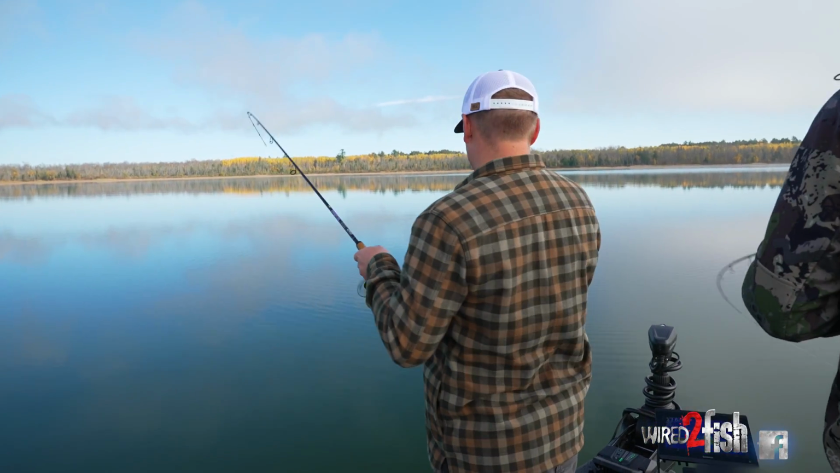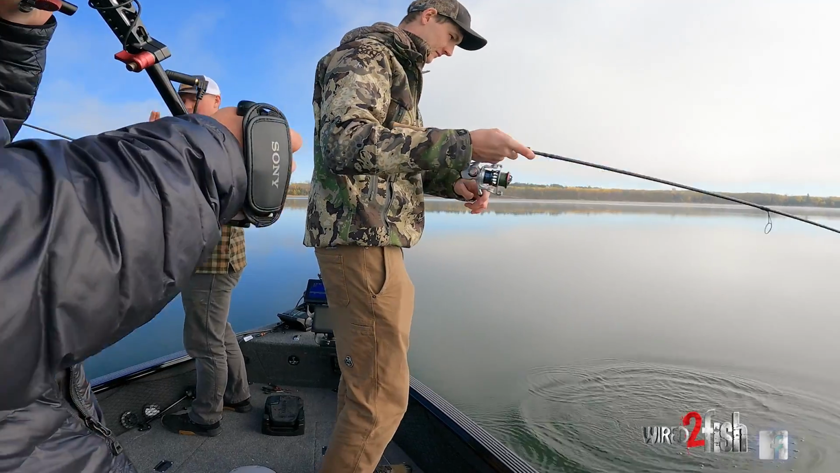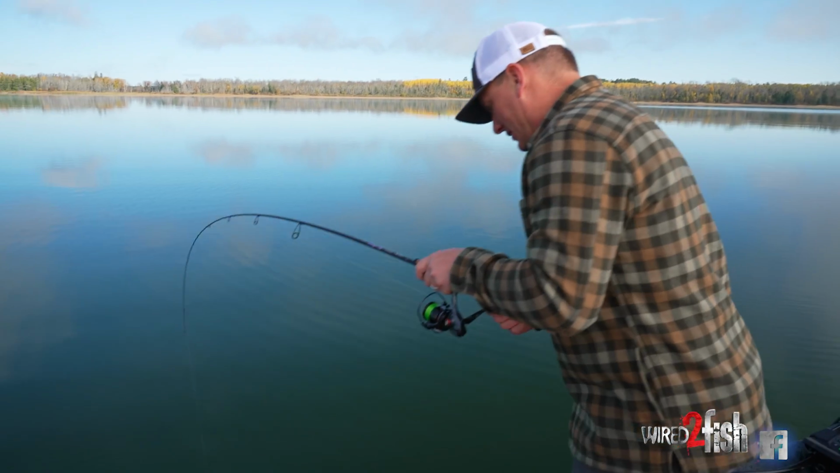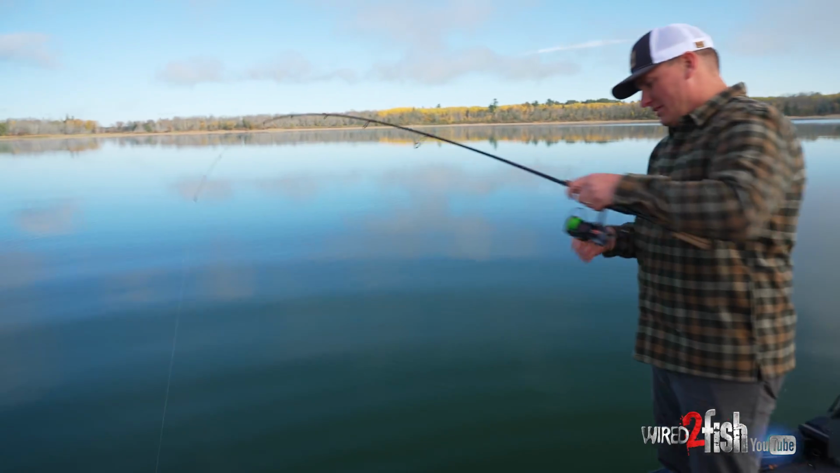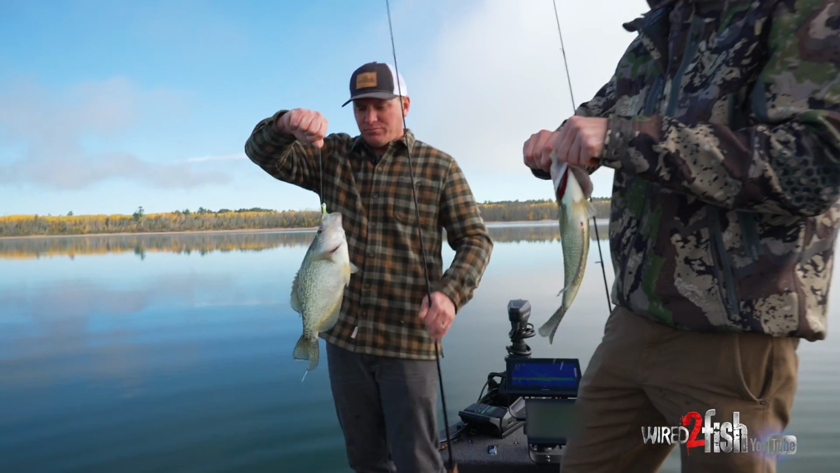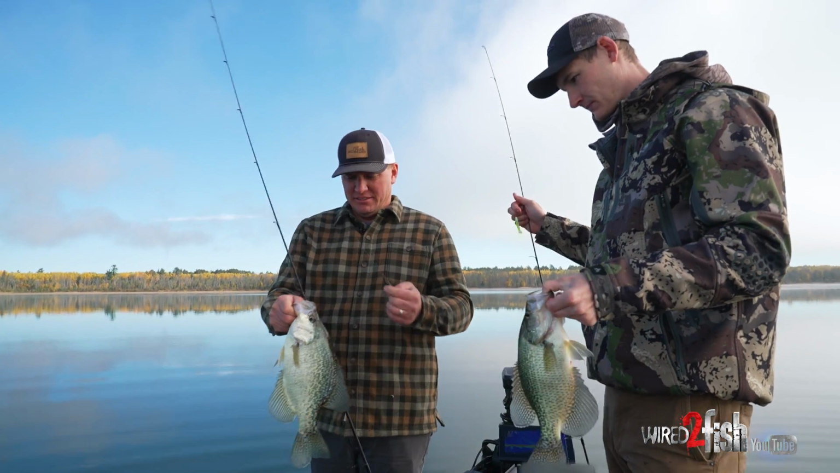Brandon and I both have 7-foot rods. His is a 7-foot medium light. This is a 7.3 medium light also. But I really like a rod that's 7 foot or longer for crappies. See how parabolic this thing is too? These rods are medium light action rods. And these are big crappies.